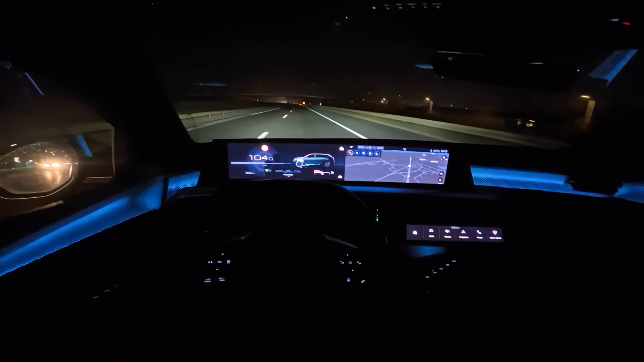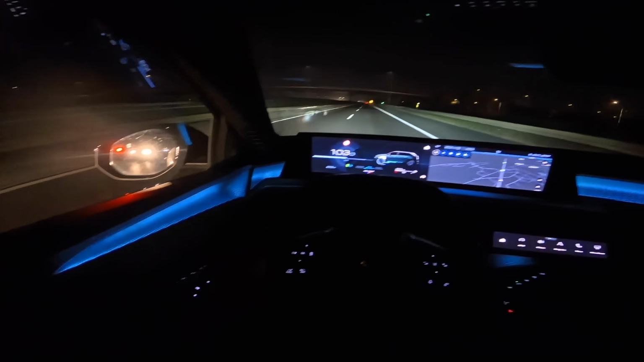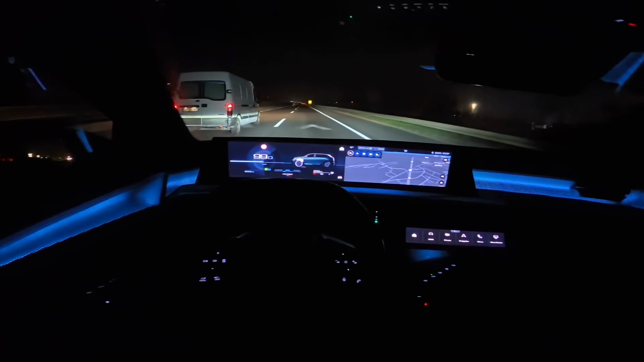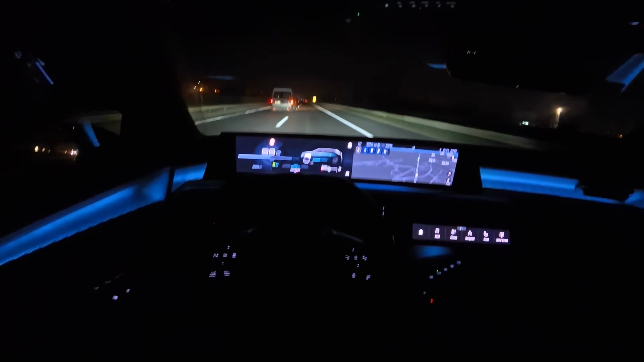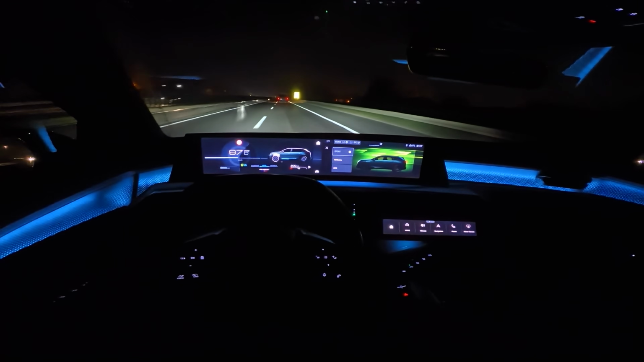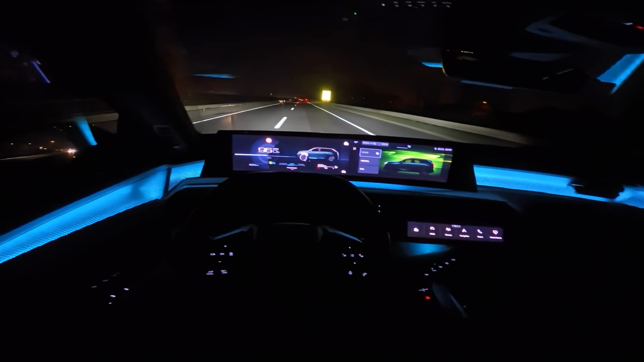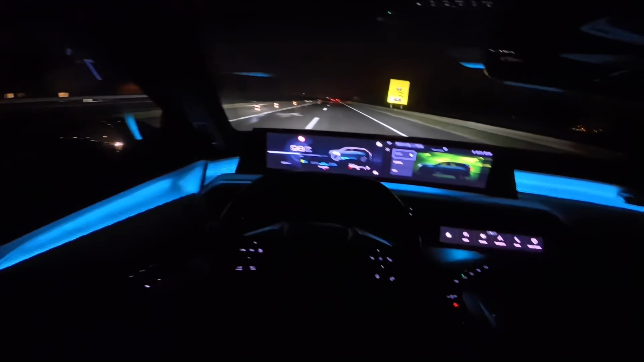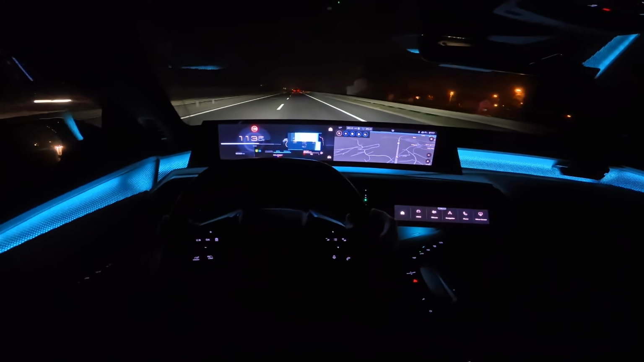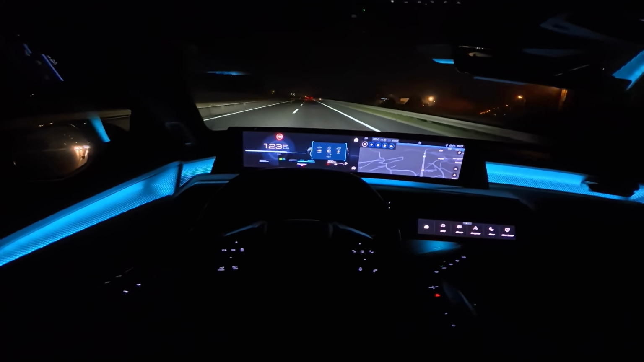Now let me just kick it into sport mode, although there's a car passing me. I'm going to wait a little bit, actually it's a van, just a little bit to get some distance. I'm going to hit it sport. I'm going to floor it here a little bit. Just want to check the consumption. It was already 8, but okay.